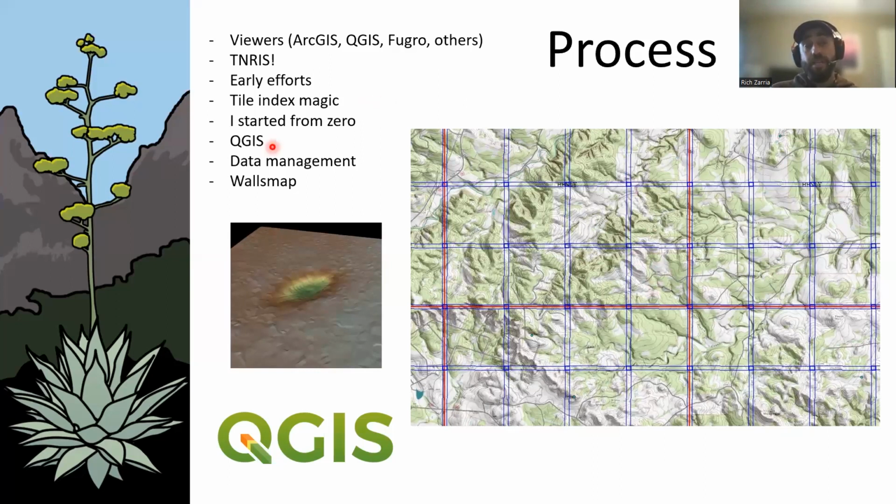I use QGIS, open source, to do all the different coordinate reference systems, and I'm still a babe in the woods. A lot of what I do, once it works, I just kind of, like a monkey, repeat it. I'm not an expert in any of this as far as the functioning of the system. For data management, I use a program called WallsMap. There's lots of ways to store GIS data, but that's what I use.